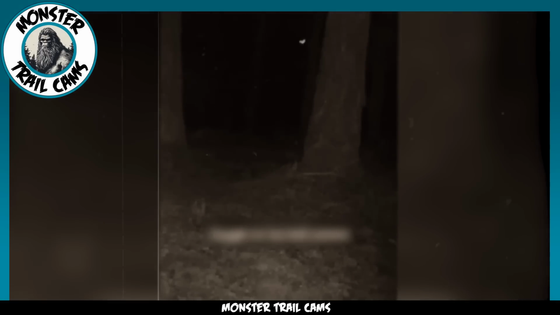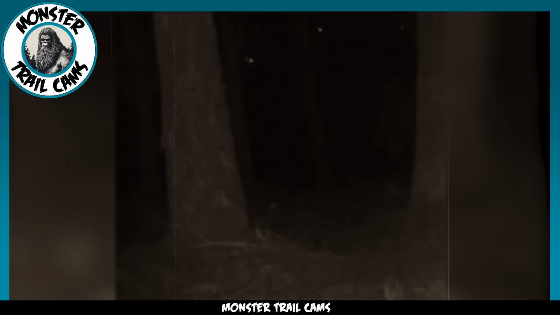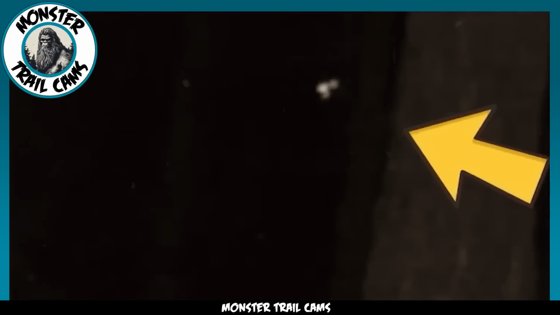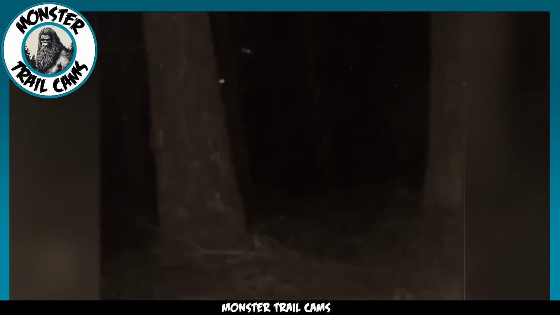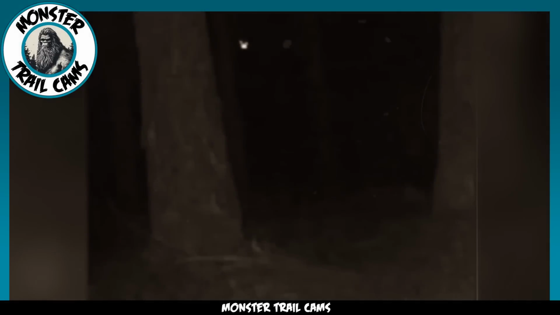Here we have a trail cam that caught something not even the paranormal experts can explain. This strange glowing light appears to hover in mid-air between the trees of this ominous forest. If you watch it closely, you can see that it moves around and slightly changes shape. But what could it be? It doesn't look like eyes in the darkness or even a creature. It doesn't take the shape of an orb either. So what are we looking at? Your guess is as good as mine.